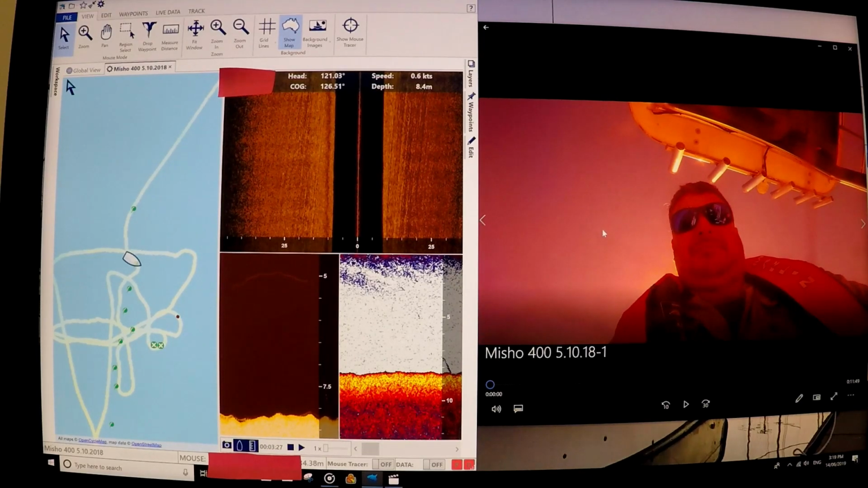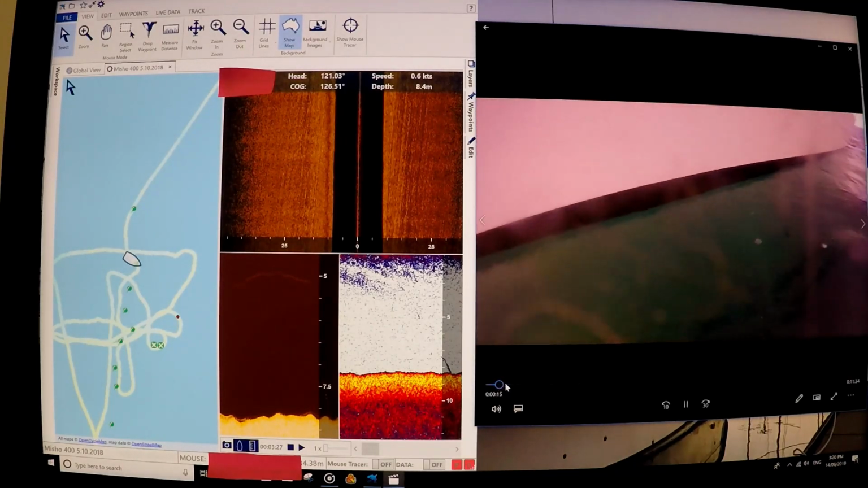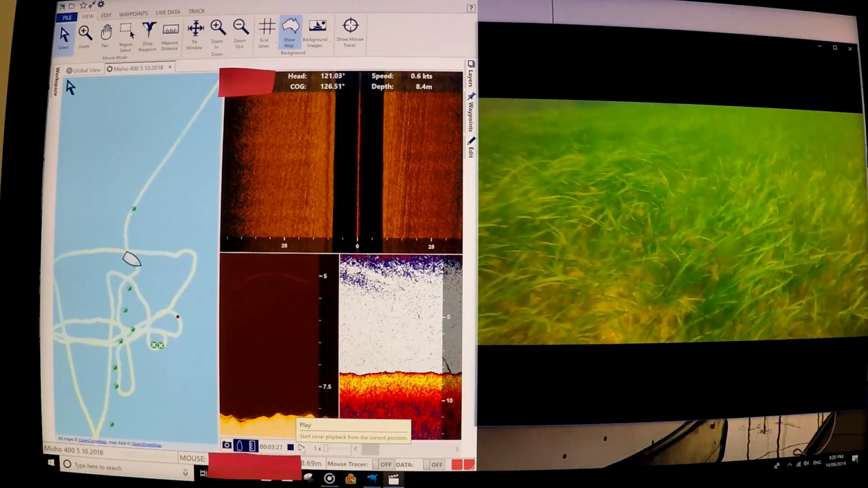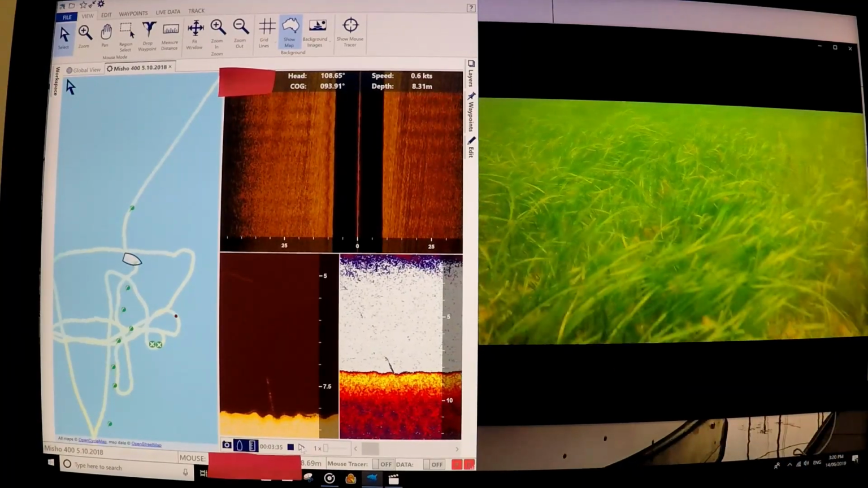Basically, when I video out at sea, I will speak into the camera, which is a bit embarrassing, but if you're videoing quite a few different grounds, then when you're reviewing it, you often forget which one's which, especially if they look very similar. So I speak into it, I let them know where it's going, and then drop it to the bottom. Once it gets to the bottom, I come back over to Reefmaster and I press play. Now basically the Reefmaster and the video are showing me exactly what's happening.